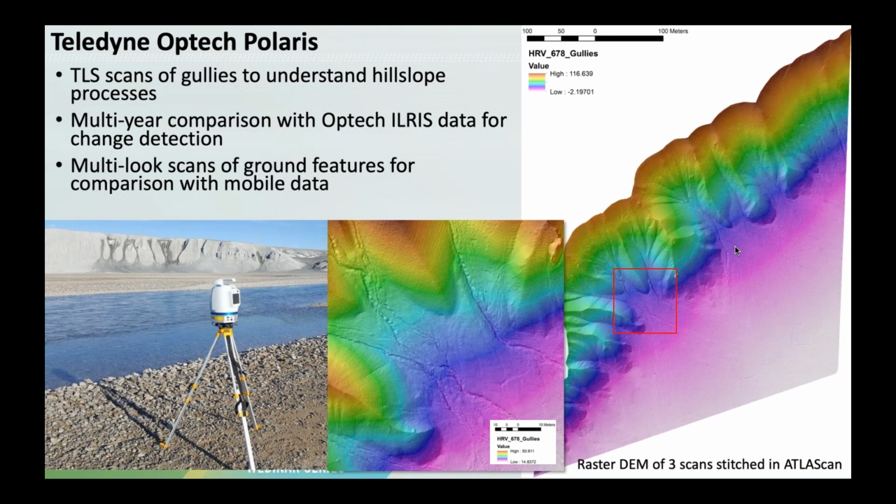One of the things that we're really interested in using the Polaris for is change detection. Gordon Azinski, co-author on this research, has been going to essentially this site for the last decade or more, and has collected slope information using the older Optech ILRIS data, essentially yearly going back for 15 years. And now that we've got the Polaris as another long-range scanning opportunity, we can continue that in higher resolution and with a much faster data collection method.